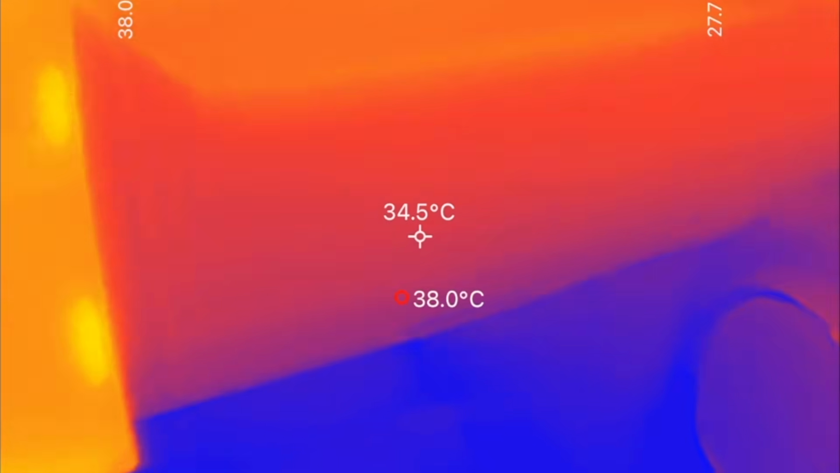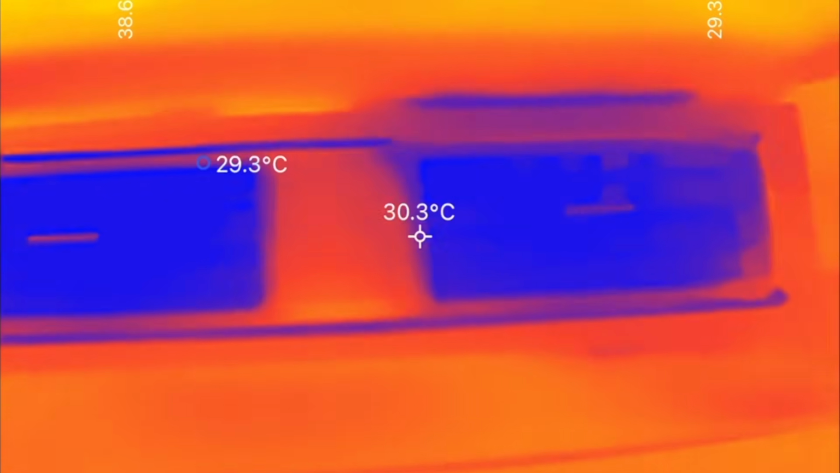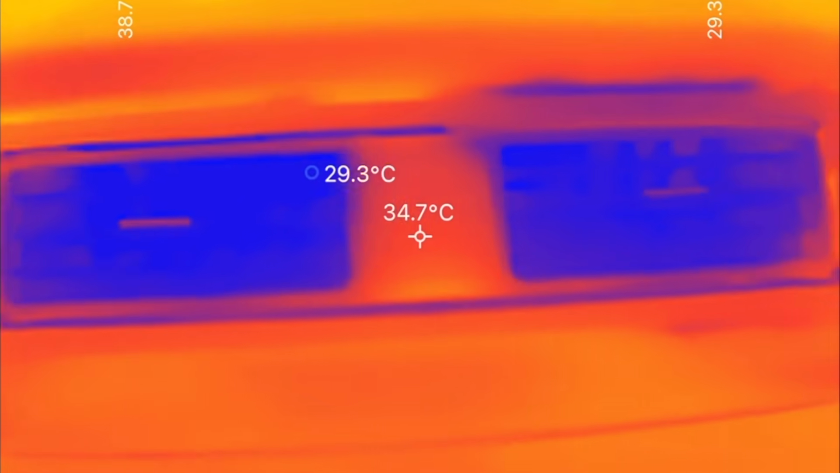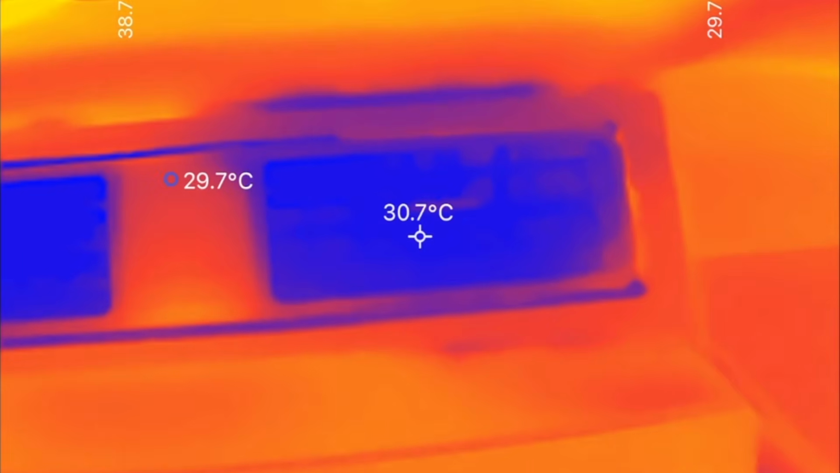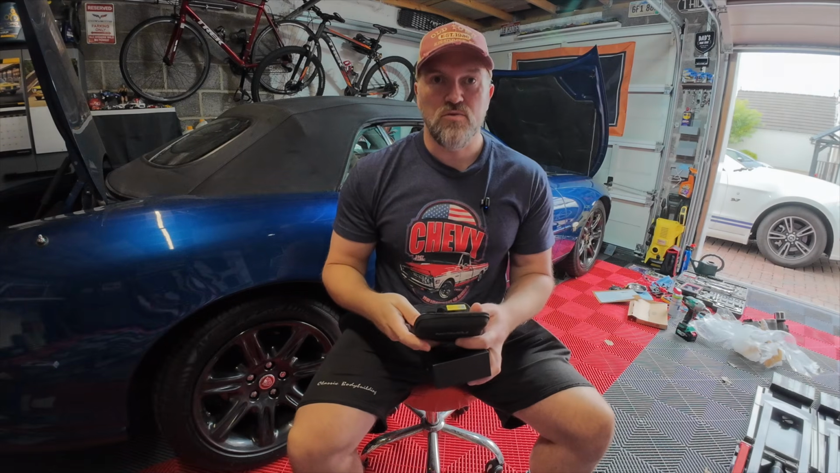And going into your car, if you've got a big screen like me, it's going to show up like that. But it's just pretty cool to see all this in case there's any wires or any heat coming out that shouldn't be. I suppose you could try and measure your air conditioning with it as well, to see if the temperature was down far enough for the AC coming out. So there we have it.